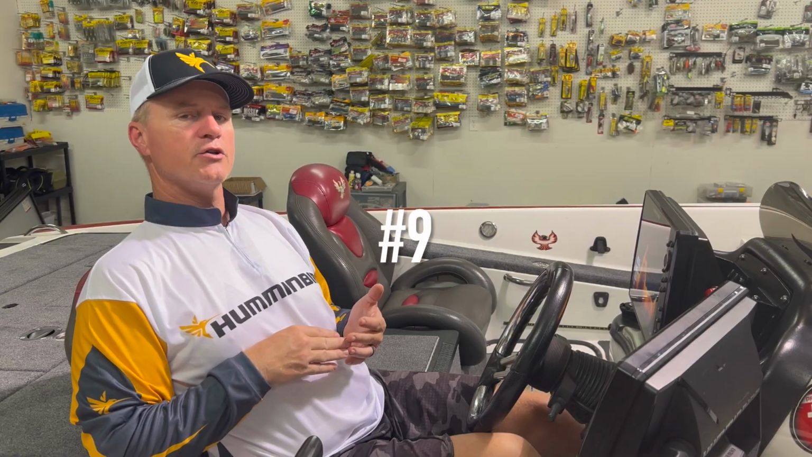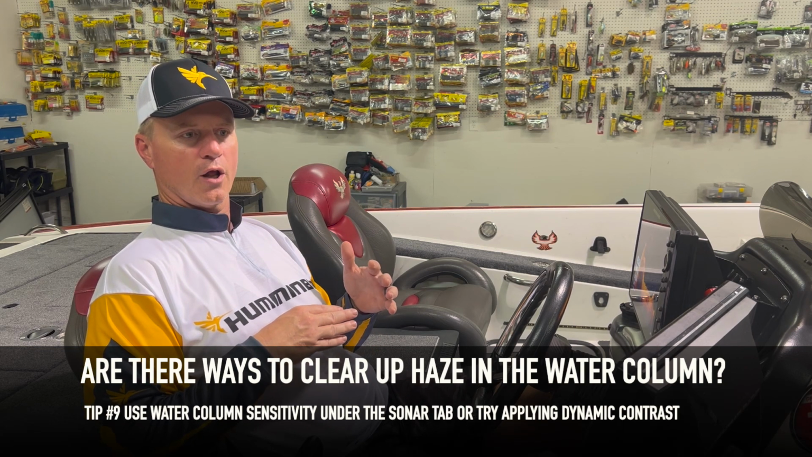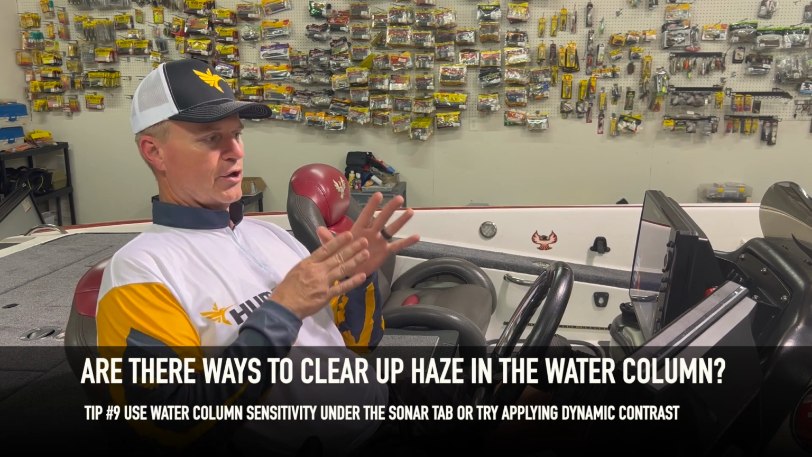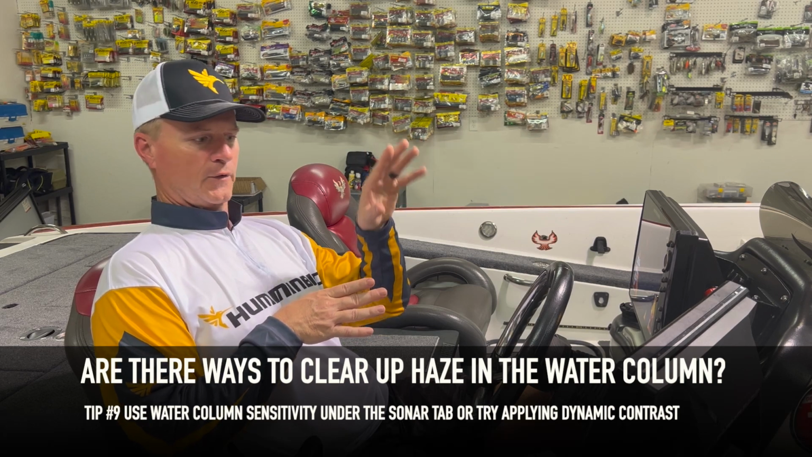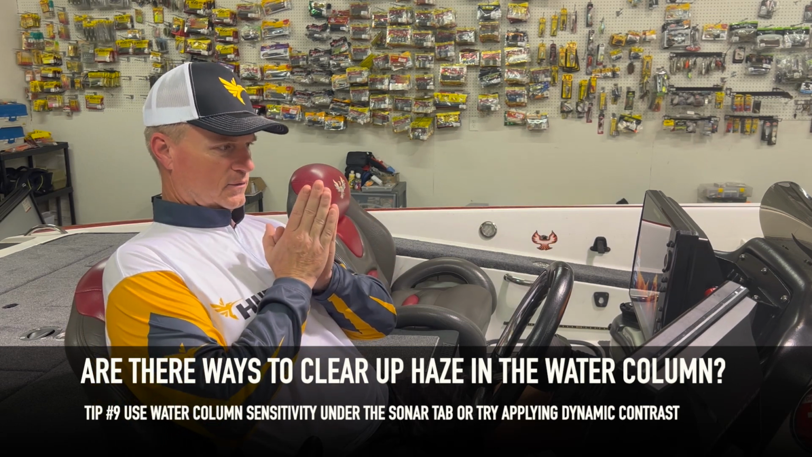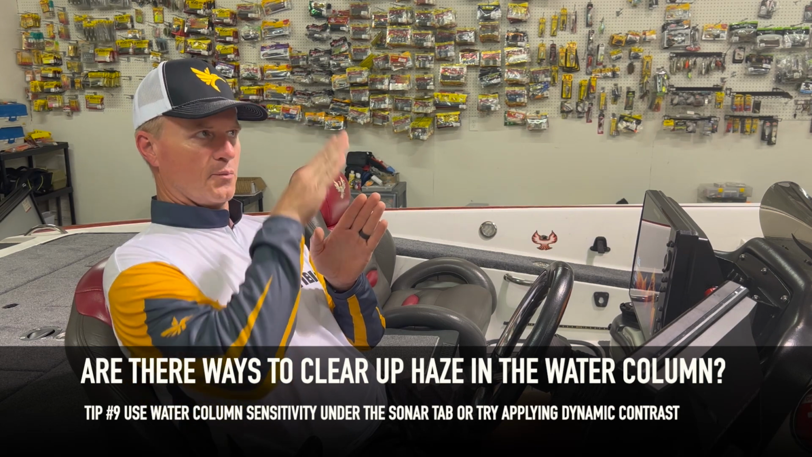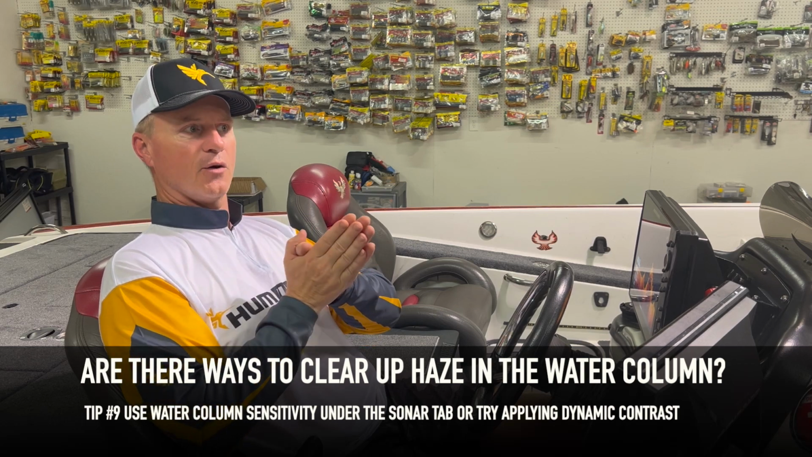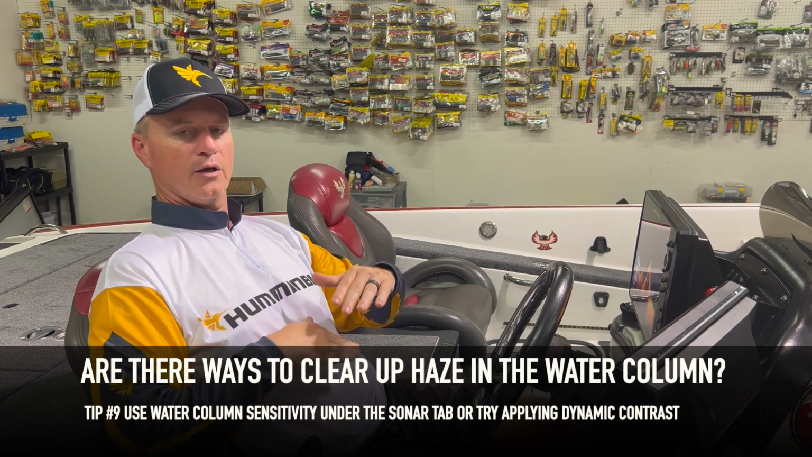Absolutely. So there's really two ways right off the bat, things that you can try that'll clear up the haze in the water column on your DI view. One would be your water column sensitivity. So when you go to menu, and you go to the sonar tab, the second one going left or right, and you go down, you'll see a setting that says water column sensitivity. It's at 0, so if you apply a negative number, that's going to remove some of the stuff out of the water column as far as the haze. And if you add a positive number, it's going to emphasize. So you can de-emphasize or emphasize the water column independent of the bottom.